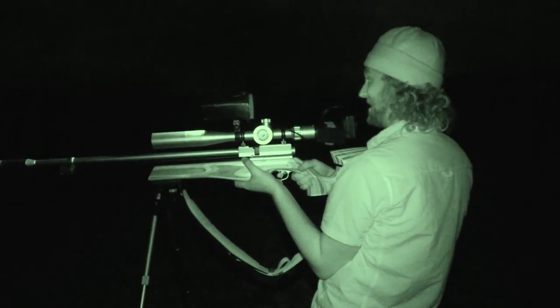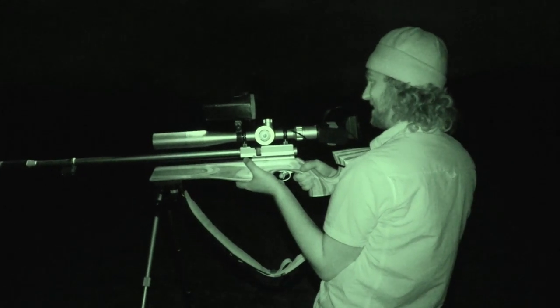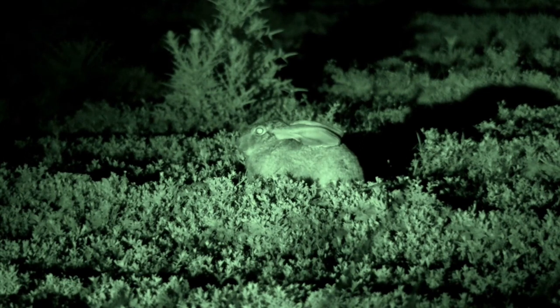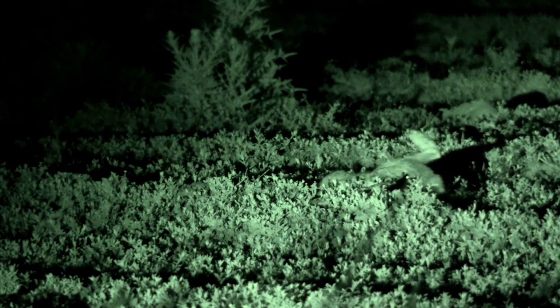There's a hare right there. There's a hare right over there. I get down low and prepare for the shot. This one's a scrub hare. I'm yelling maybe 30 or 40 meters away.